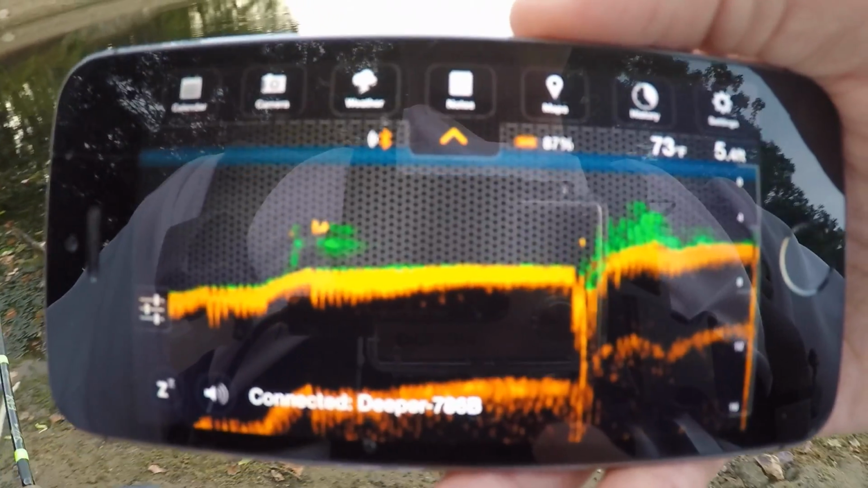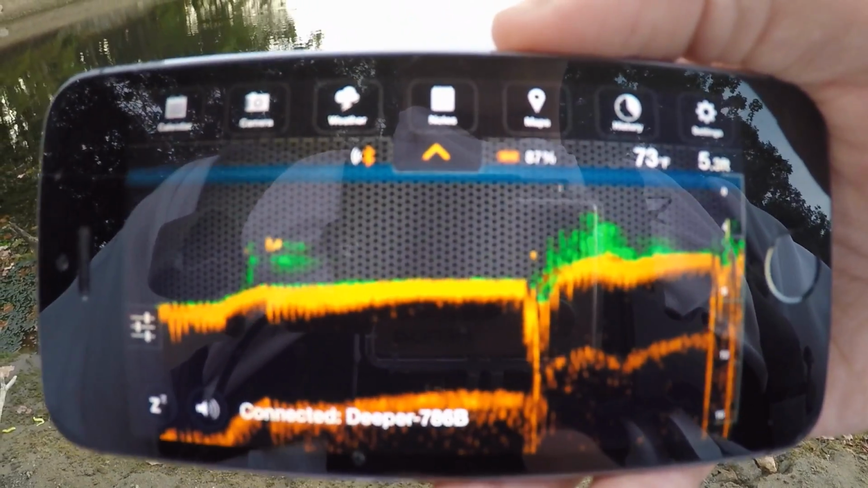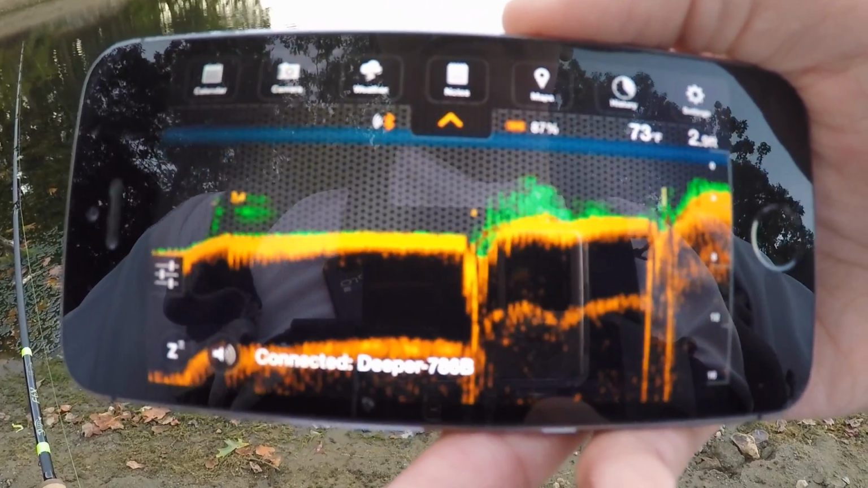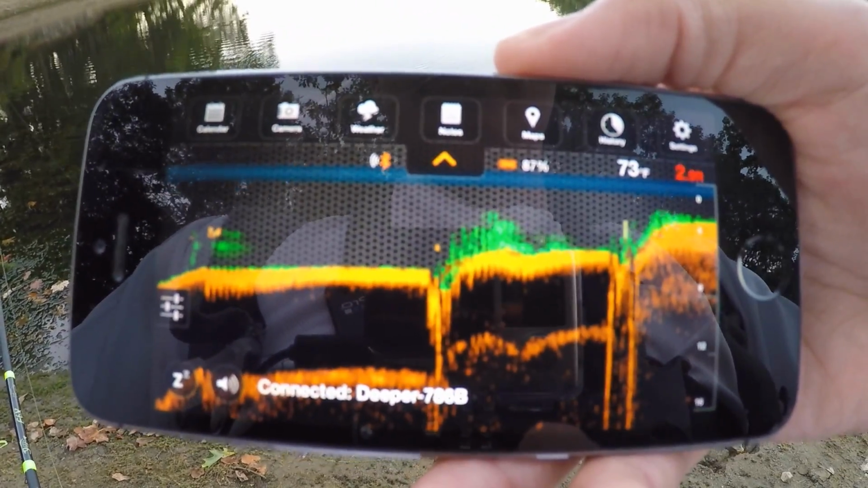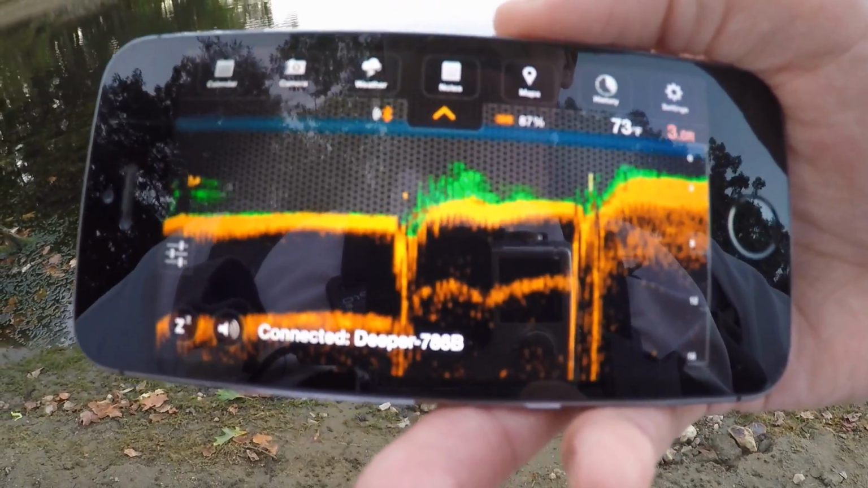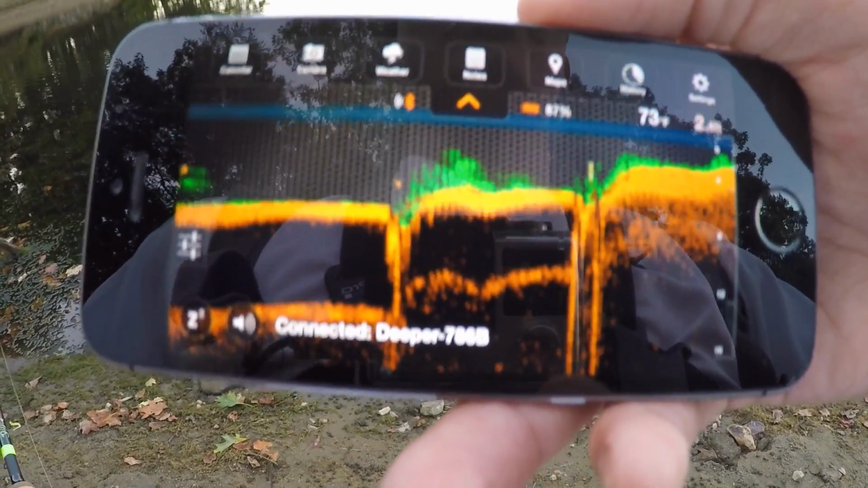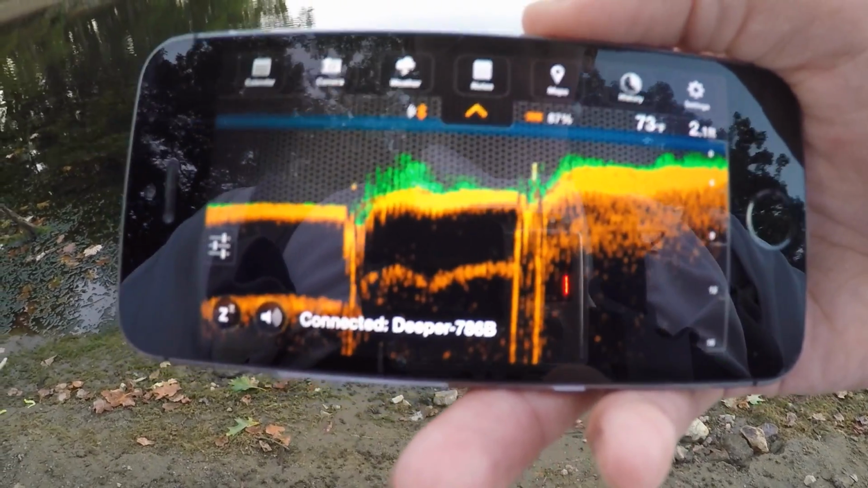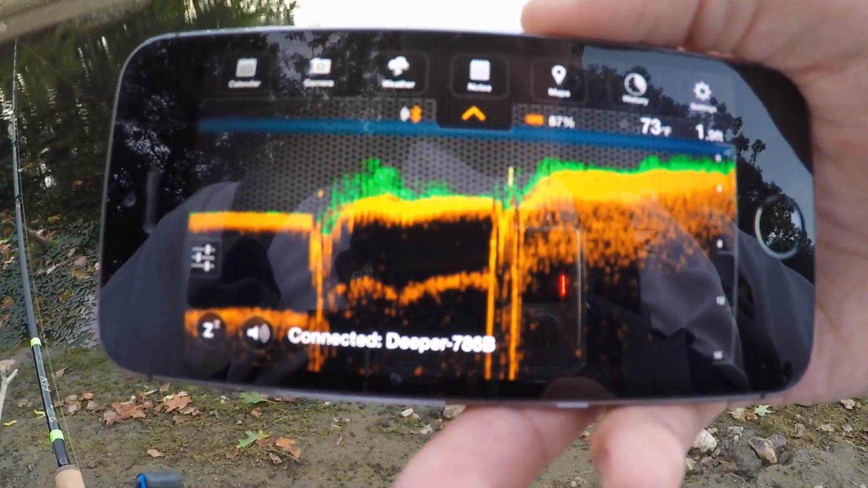So this Deeper is really good at showing depth, showing grass, showing the composition of the bottom. Orange is softer, black is harder. If you're looking for spawning grounds, you'd want to look for a harder bottom. And you definitely mark a decent amount of fish if you're around them.